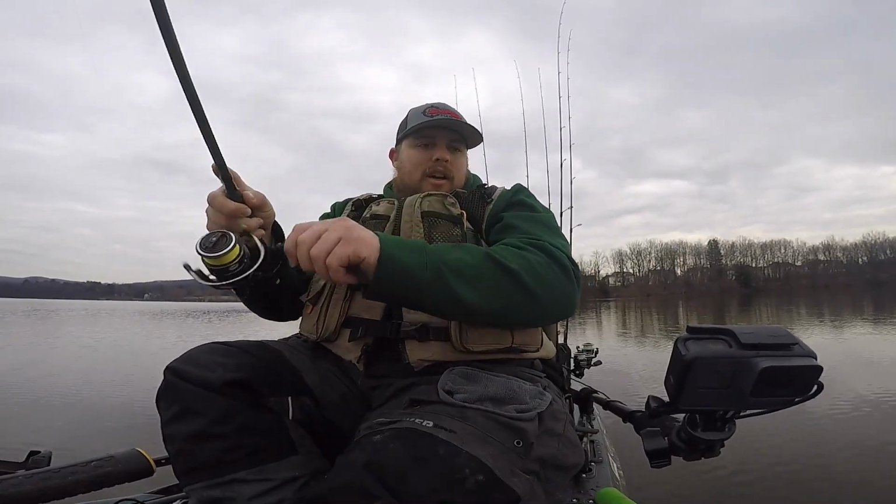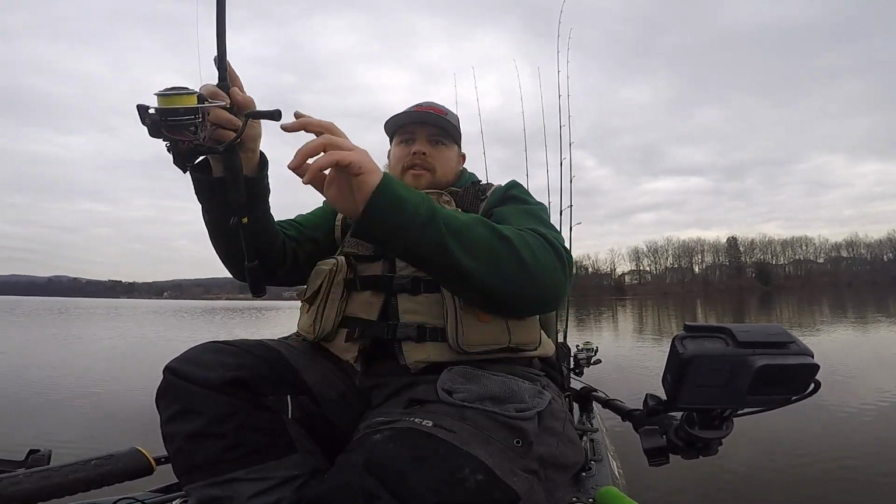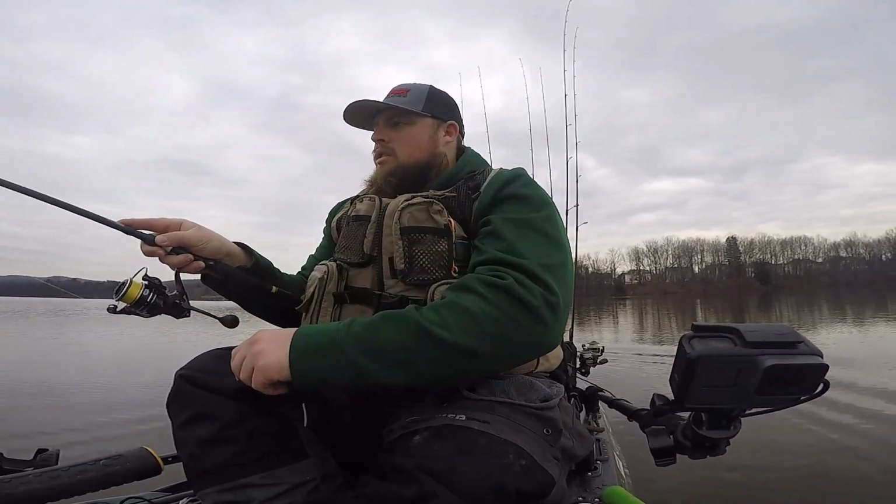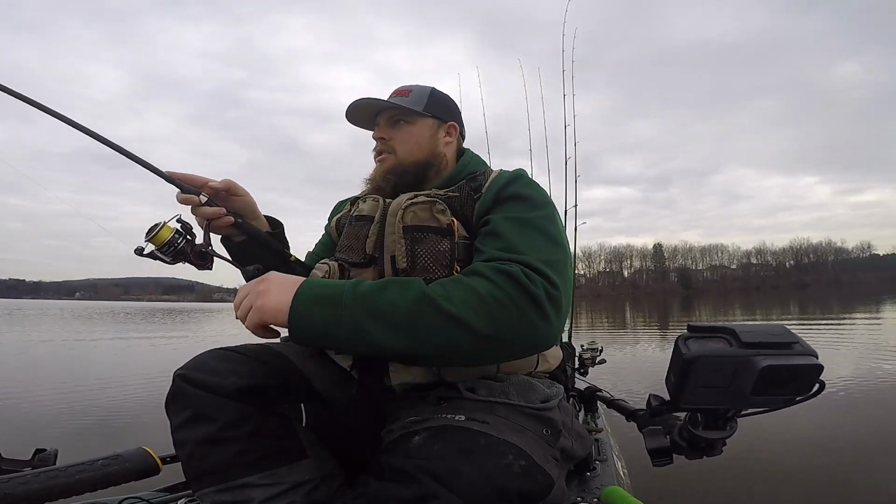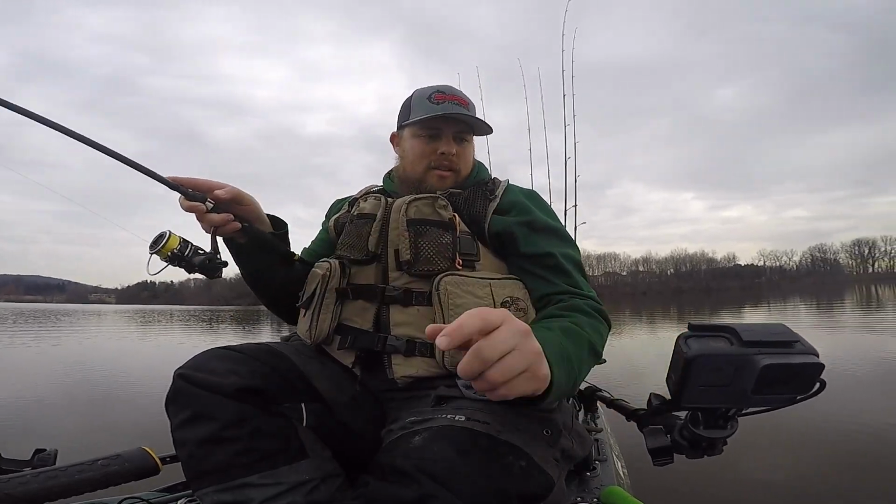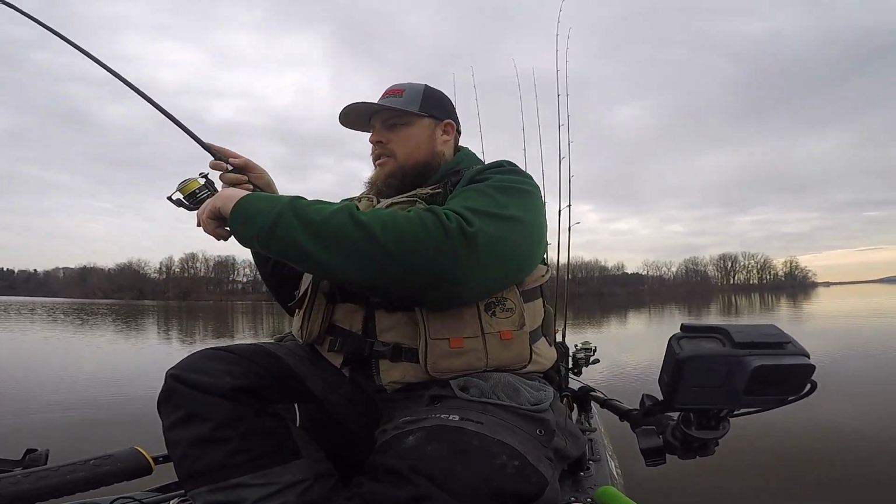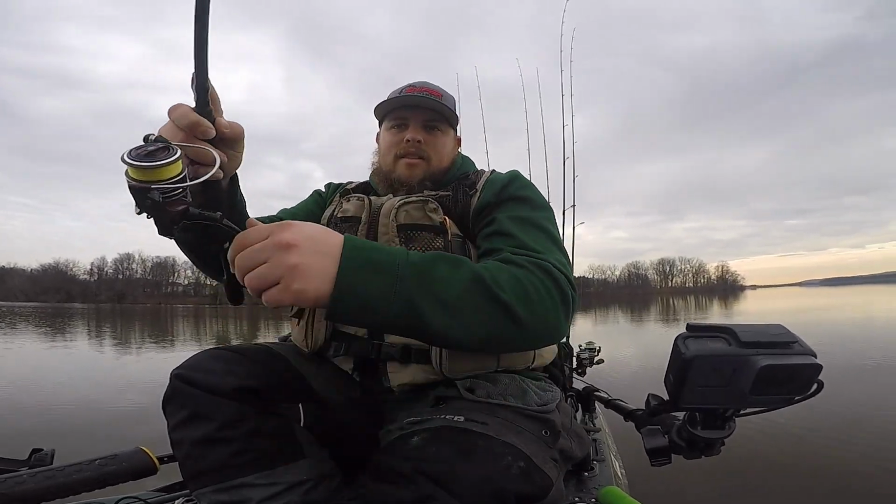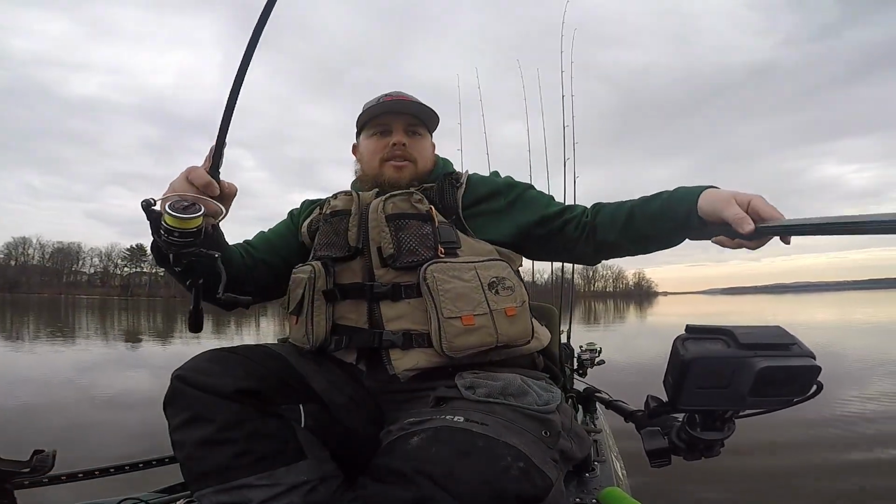Got him right underneath the kayak. That doesn't feel like a crappie. That is not a crappie. I think we might have got a trout or a hybrid. You guys saw that. Thing was right under the kayak. What is it? Oh, hybrid. Not a giant, but a nice one.